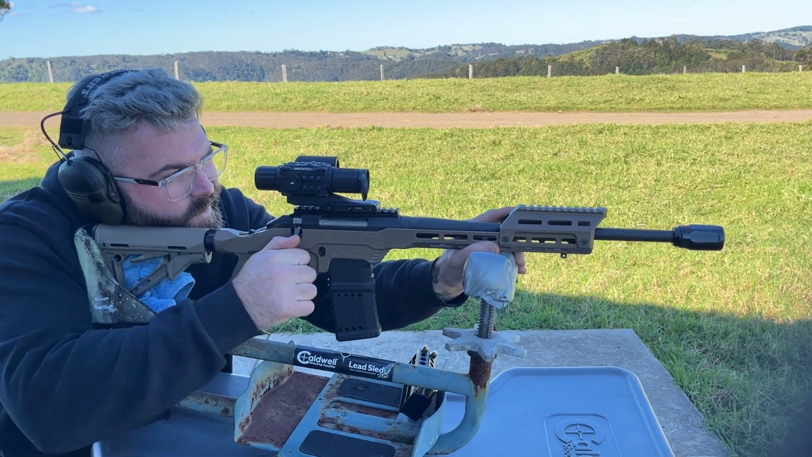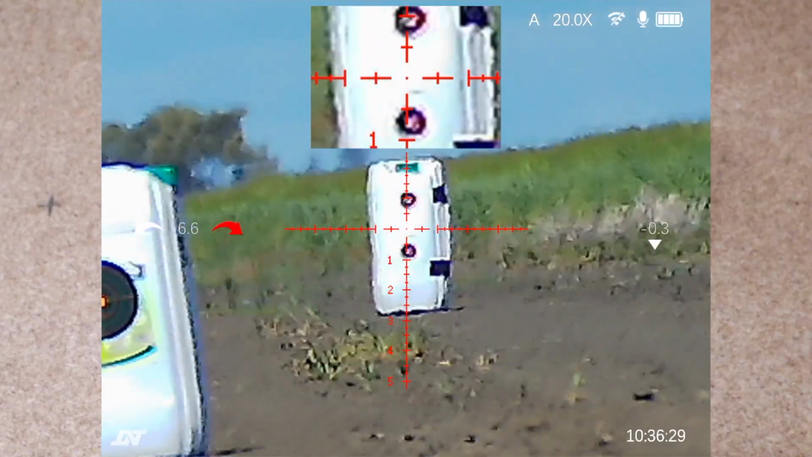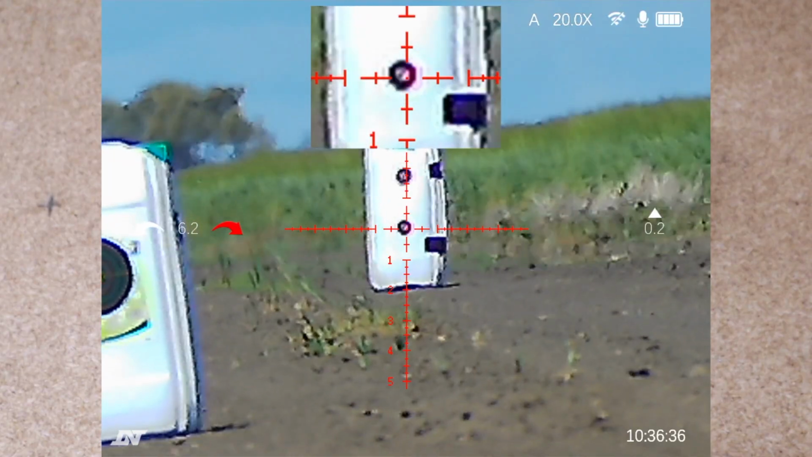All of the specs between this one and that one are the same. So if you really want to know about the day camera and the night camera, go across and watch that review. In this one, I'm just going to focus on the thermal. Now, quickly, while we're talking about the different cameras, you do have to understand that there is not really any slaving of zero between the two.